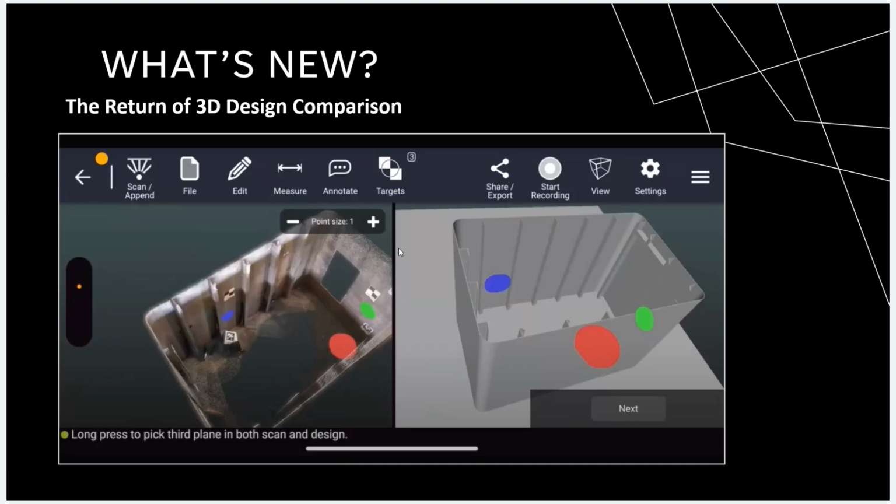We're excited to bring the 3D design comparison feature back. This has been a particularly popular feature in the shipbuilding and marine world, but it can apply to a lot of different use cases. And simply what it allows you to do is load a 3D model in an OBJ format into Dot3D, get to this split screen view that you see on screen, register with the tap of your finger or the click of the mouse, in this case to 3 surfaces, but it can also be 2 pipes. It could also be 3 points, but you just tap the same surface in each of the scan and the model, or the same pipe, etc. And then it'll register those directly on top of each other.